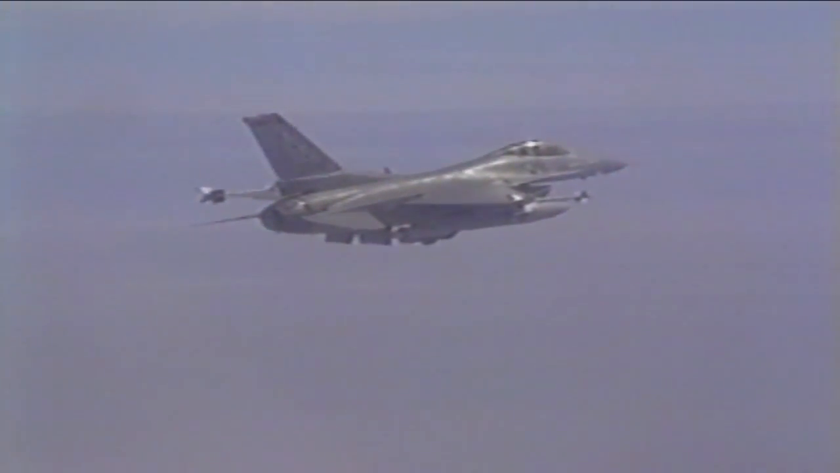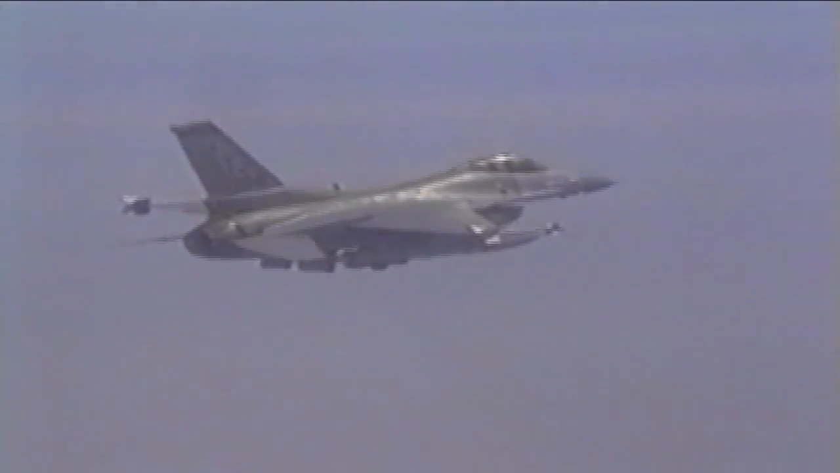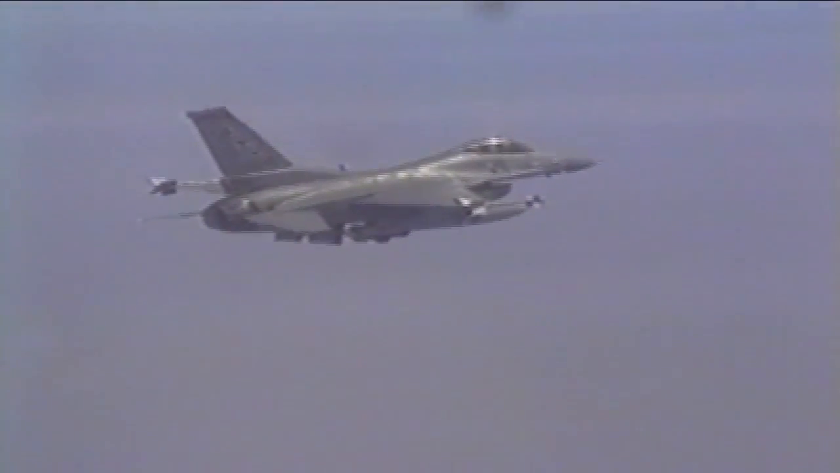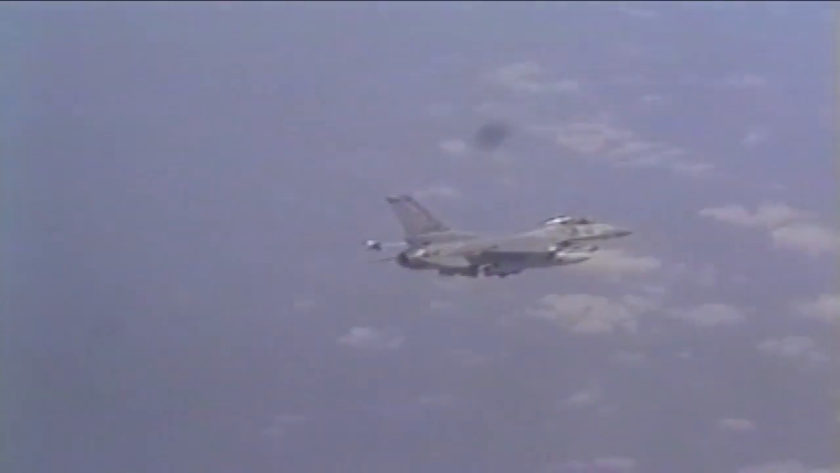Maybe 2's got them reloaded. Long stop. Go ahead and go manual, see if they'll come off. And let's check the C here before we dump them off. Is that the Long Star 3 or Long Stop 3? Long stop. I'm going to go ahead and go down to altitude. Long stop 3, Red Crown. Long Star 1-1, we copy. Roger.